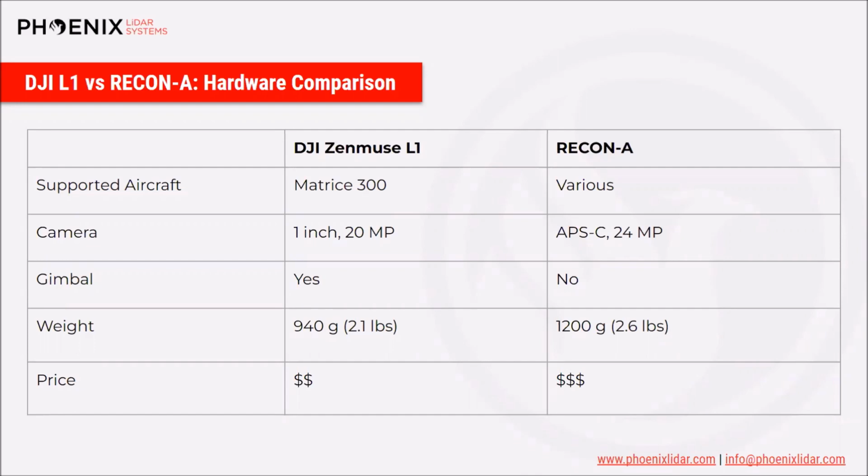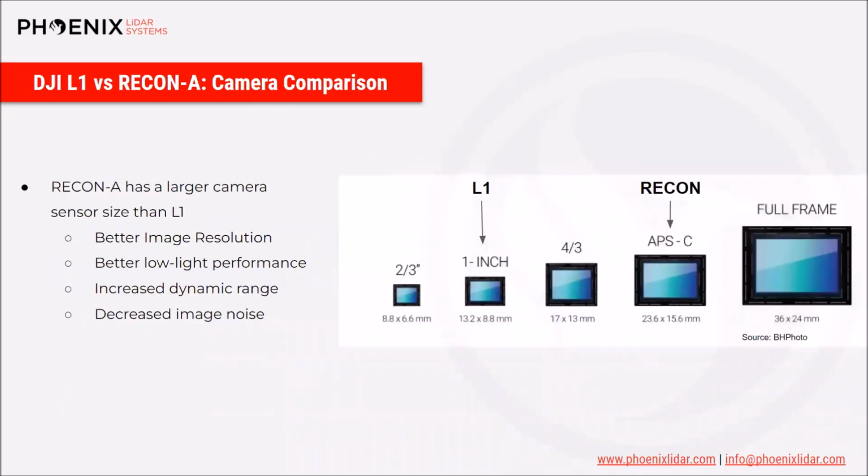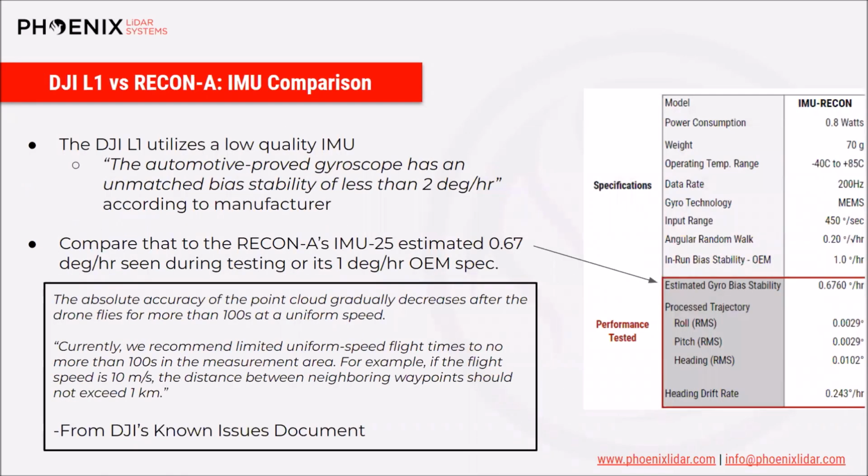And when it comes to weight, the RECON-A is about half a pound heavier, which is a negligible difference in flight time. With price, we are slightly more. So there is the big question of why pay more for a similar system, and that is what we're going to cover today, and really focus on the quality of data and the outputs that you can generate with LiDARMill versus what DJI has to offer. So, starting with camera. Oh, I skipped over the IMU. So let's start with the IMU comparison.